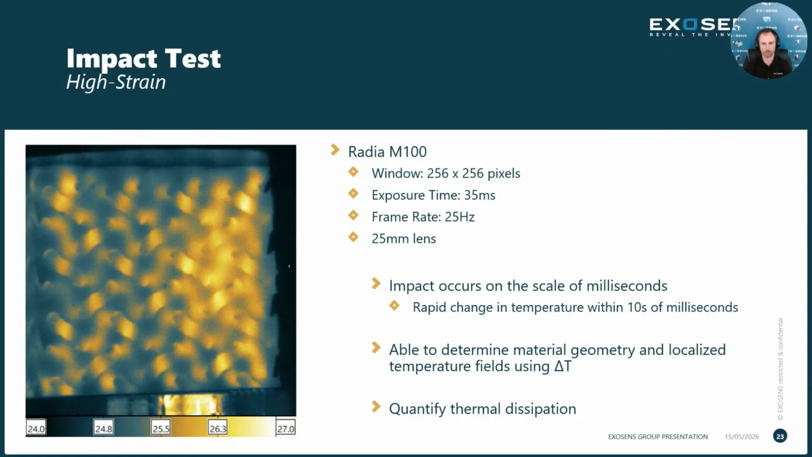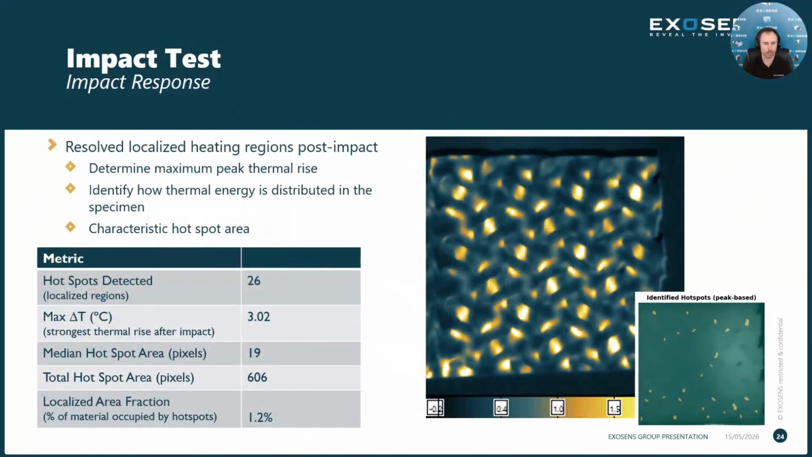For this test, the M100 was windowed down to 256 by 256, with a little bit longer exposure time of 35 milliseconds and a 25 hertz frame rate using a 25 millimeter lens. We continue on with a similar analysis to what we did with the other ones, where we identify hotspots or localized heating, and then we analyze those hotspots.